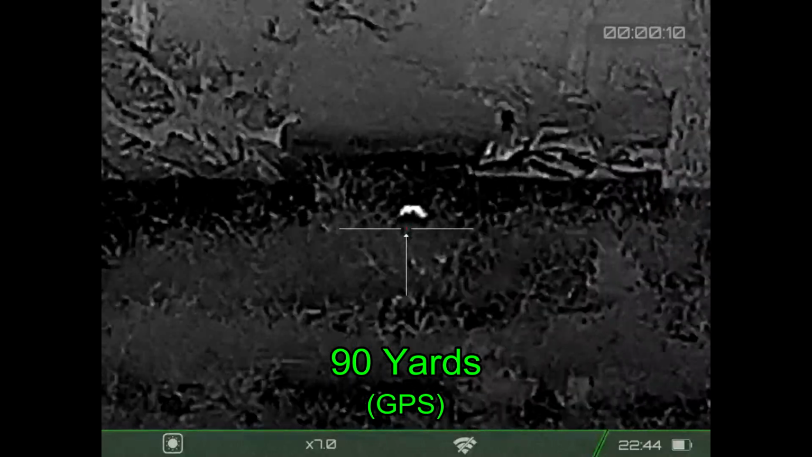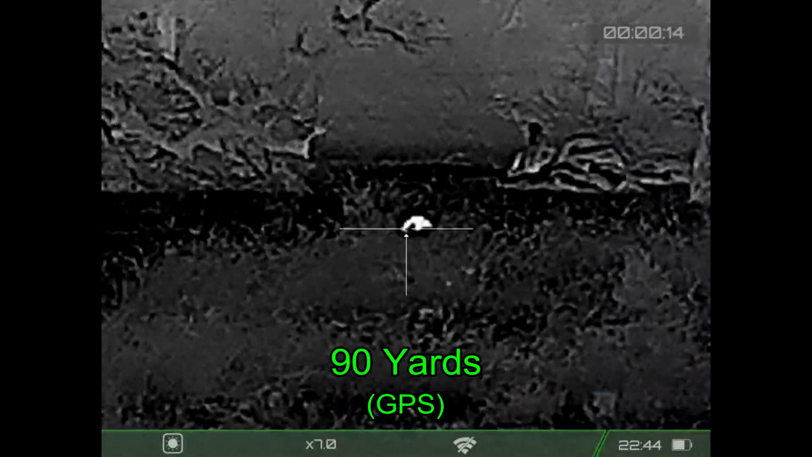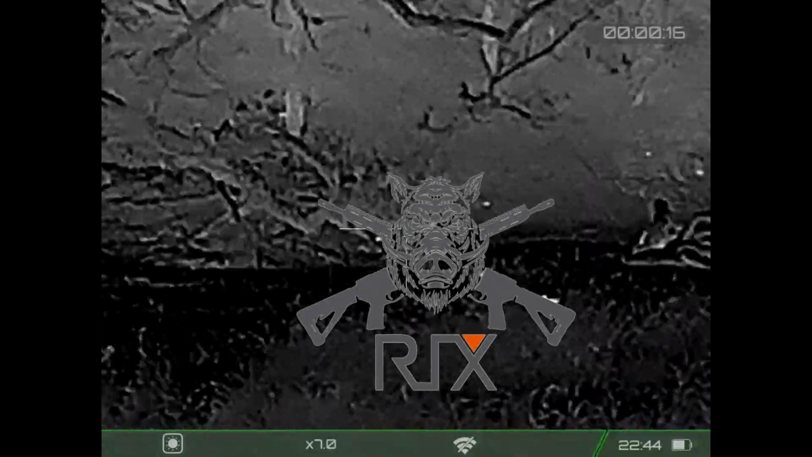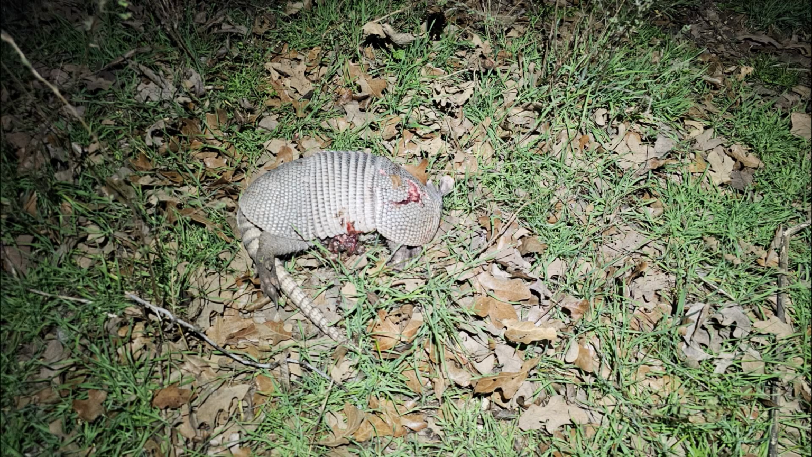And the landowner said while I'm at it, I can take out armadillos and coyotes as well, and we've got an armadillo right here. Here we go. And just like that, from an armadillo to an armadillo. So here's the visual proof for the landowner.